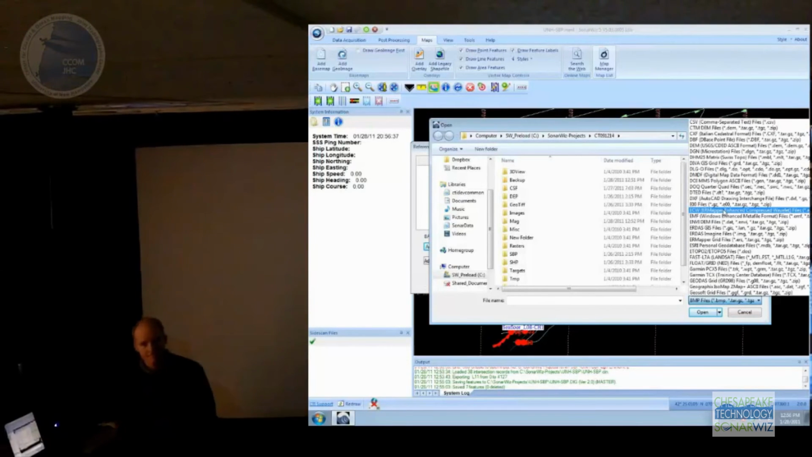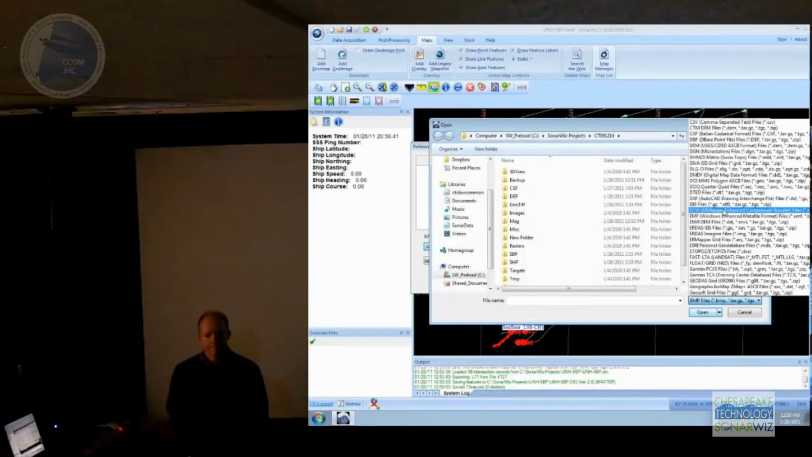Yep. If you have multibeam underlying, is there a possibility of using that bathymetry when you're doing the processing on the side? Yeah, like what GeoCoder would do. We don't have anything that looks at the slope right now.